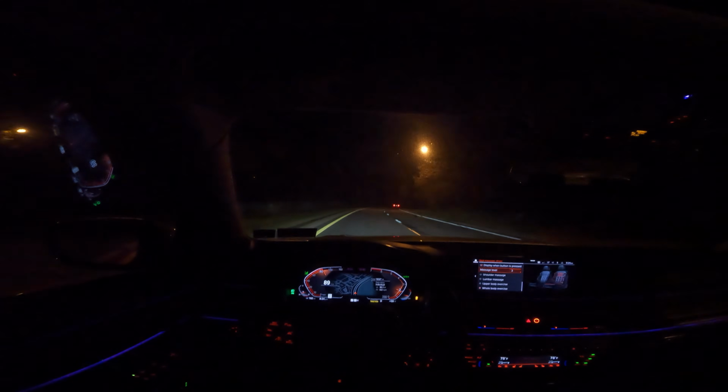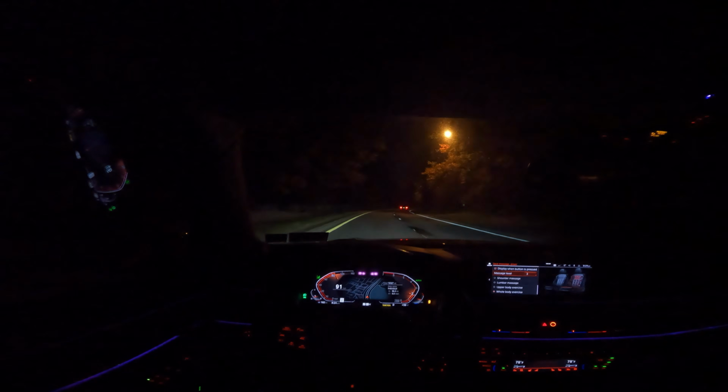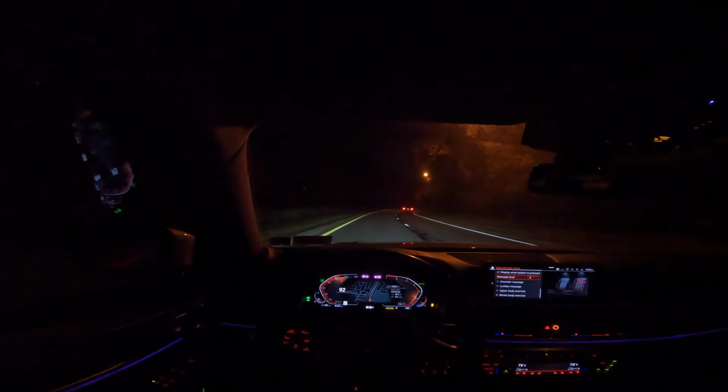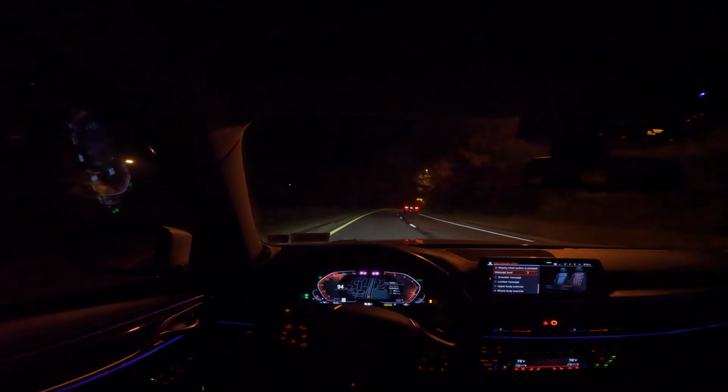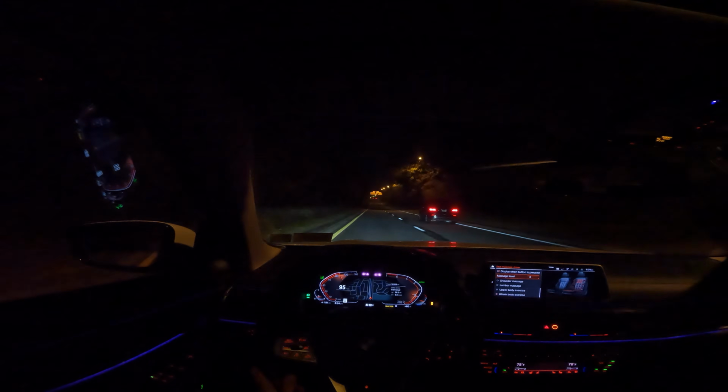What kind of car is it that you can go this fast around a turn but still feel like you're sitting on a cloud? You don't even feel the body roll because there is none. There's no body roll whatsoever. The thing just sits.